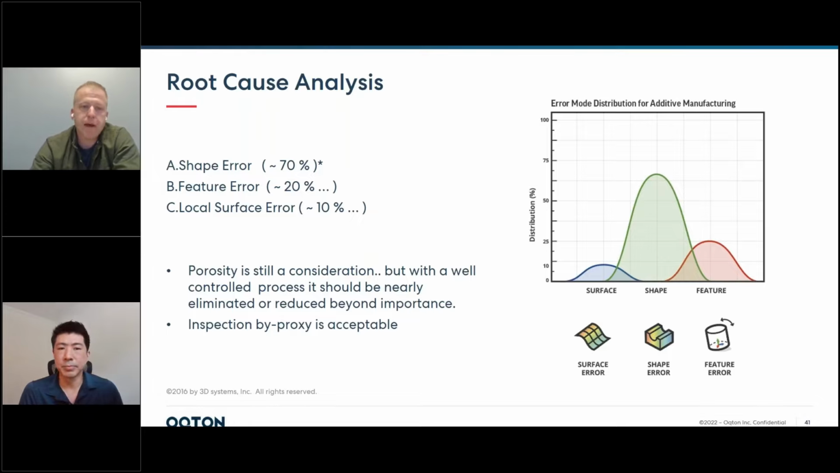So, in some manufacturers, if you're really cranking through a print using large layer thickness and a lot of power, you may have a lot of inclusions that you need to continuously check. It's just a printer to printer thing.